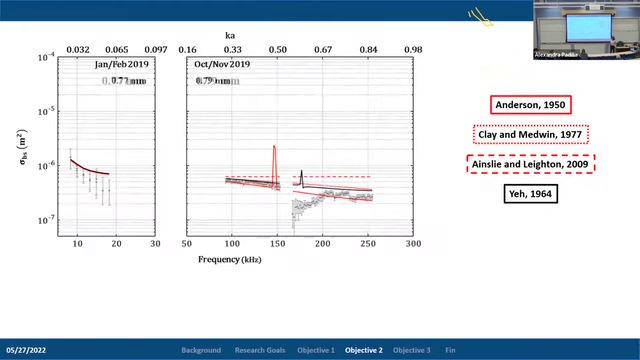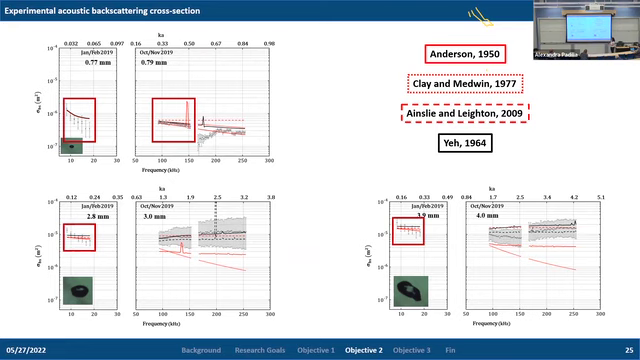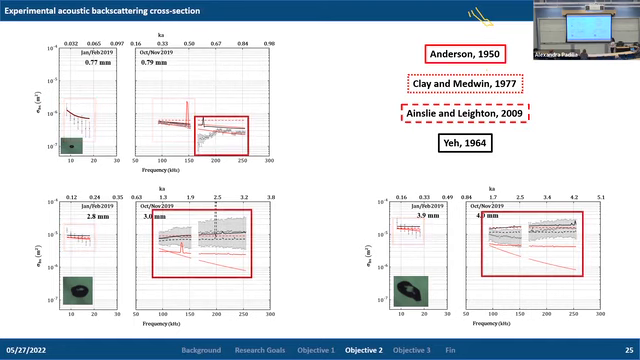And so we can look at these similar plots for both the medium and the large bubbles. And I have an image of the bubble shapes so that you can see the differences between them. And I want to go through this and highlight the important regions of the data itself. So the first thing to look at is for Ka values below 0.5. In general, no model is better at predicting the backscatter of the bubbles that we insonified in the experiment.